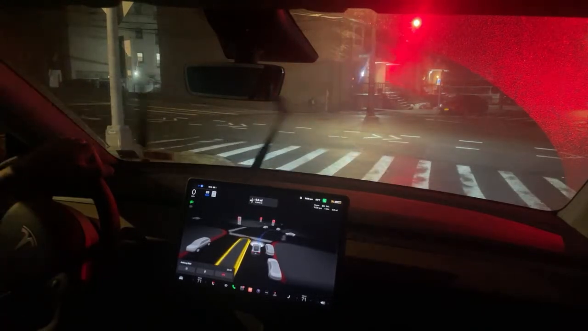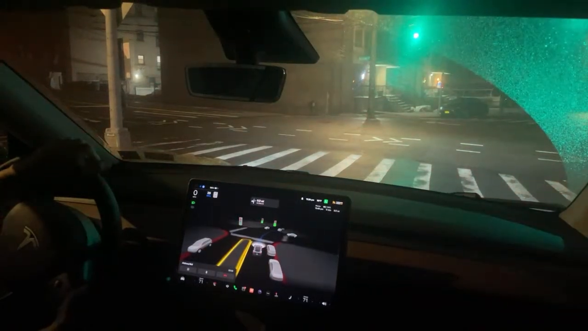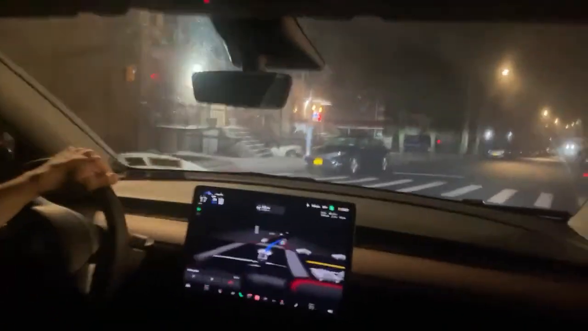it's not perfect. That's why I'm here behind the steering wheel, showing you guys what to expect if you get full self-driving in your Tesla. You should watch this because the first couple times, a few things took me by surprise, and now I'm definitely ready.